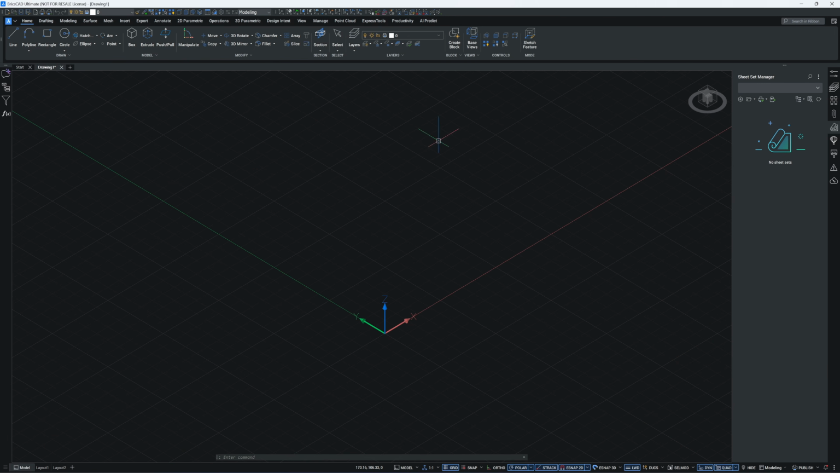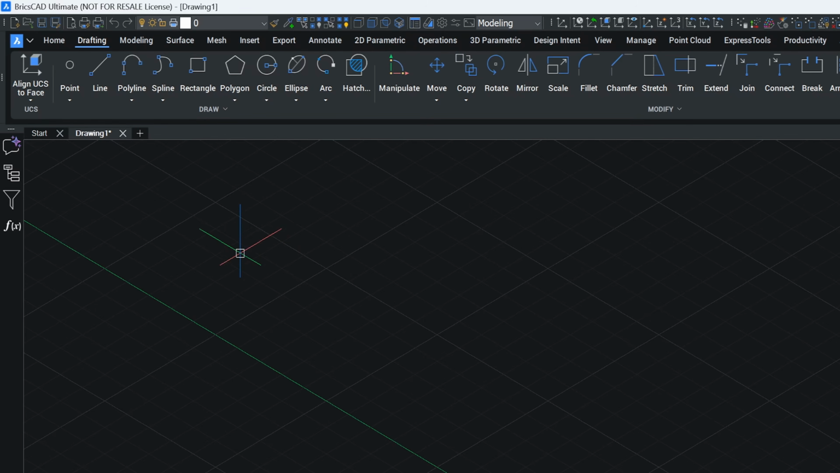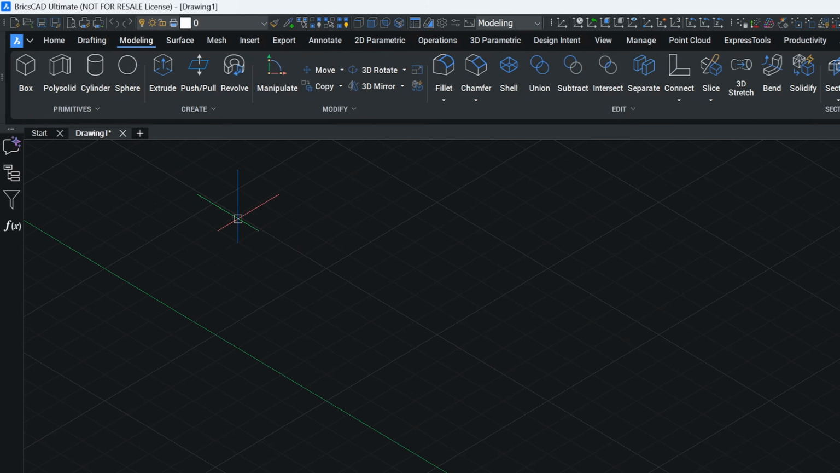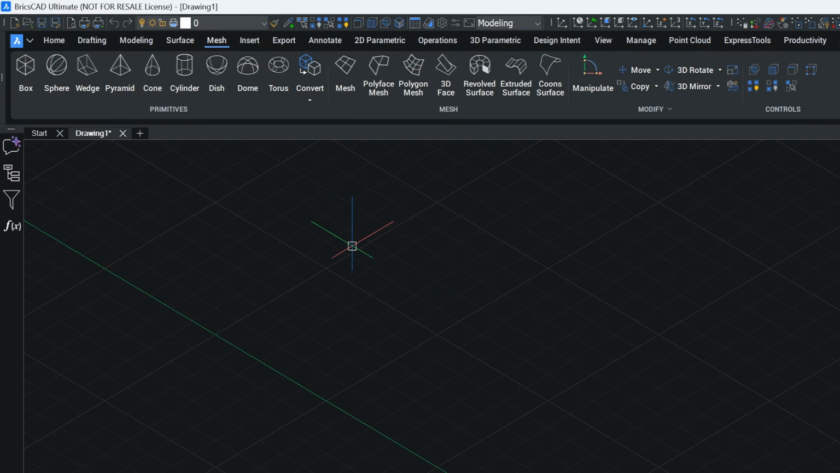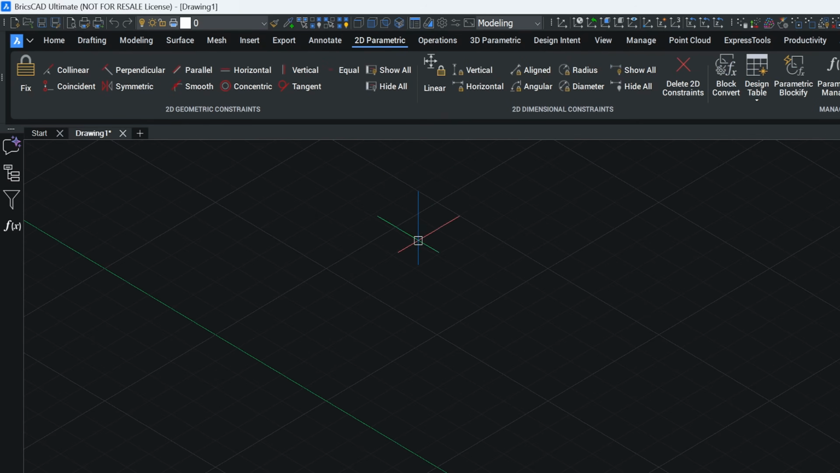Moving up to the top, you will see the drafting and modeling tabs. These are the two you will use most often. For this tutorial, we won't be using any surface commands. There is also a mesh tab, but I don't recommend using mesh for CAD modeling. And today I'll give you a quick look at using the 2D parametric tool.